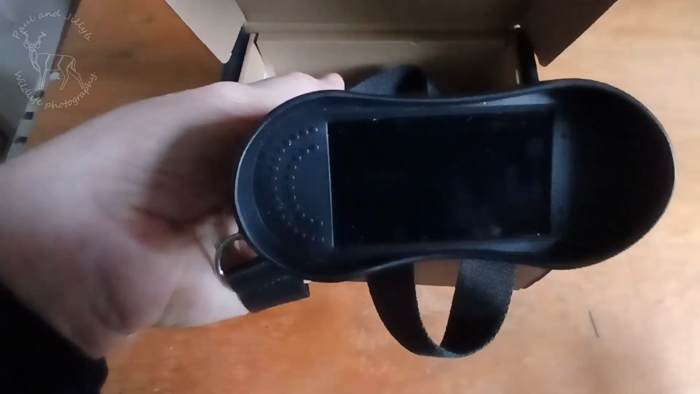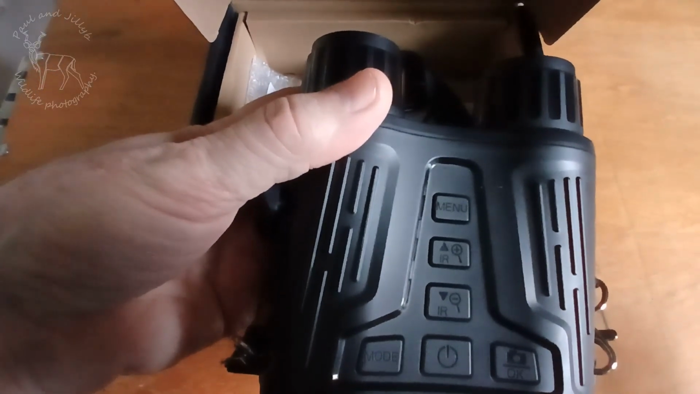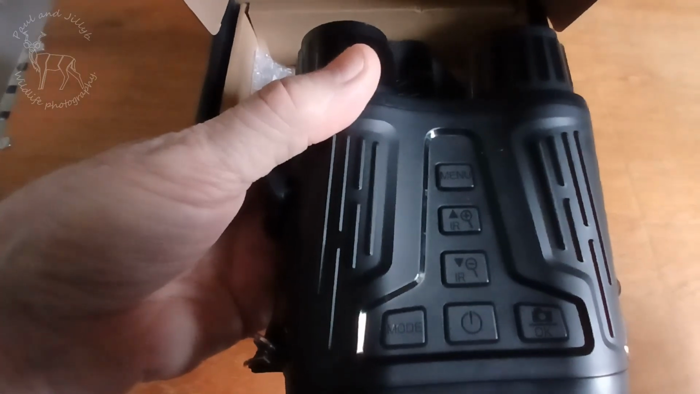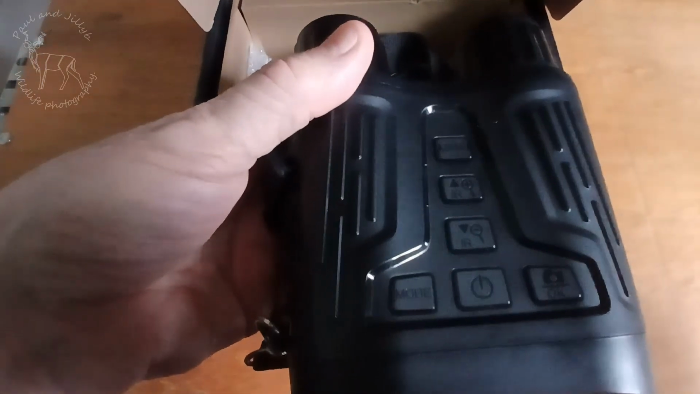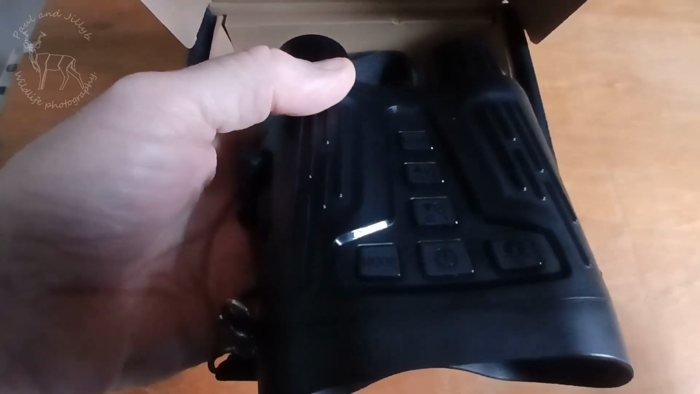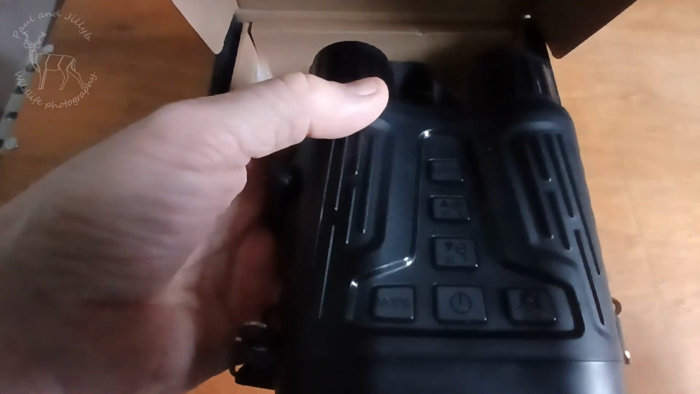But I'll tell you what, the footage, I paid £40 for these, and the footage is way beyond what I expected for 40 quid, way beyond it. I mean, I got some footage of a badger, and I was gobsmacked how good it was. To be fair, it was only 6-7 meters away, snuffling around my tent, but I was gobsmacked how good it was. Obviously at a distance the detail's not as good, but for the money I can't fault it. I really can't. Anyway, I'll put some footage up now and you can make your own decision.